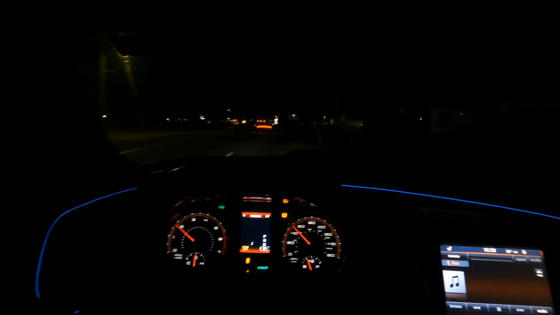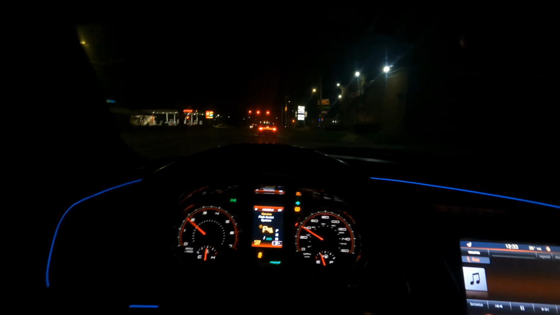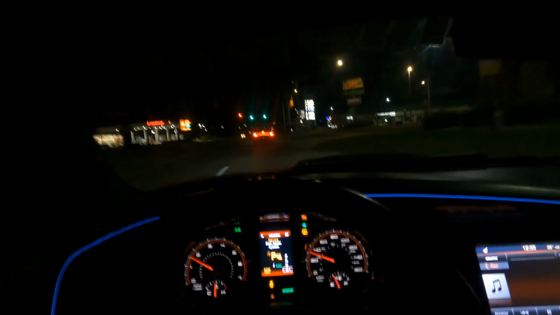Up ahead, I know y'all can't see them, but I can. We don't need no trouble with the laws. No, sir. Yep, gonna bust that right. Hell yeah.